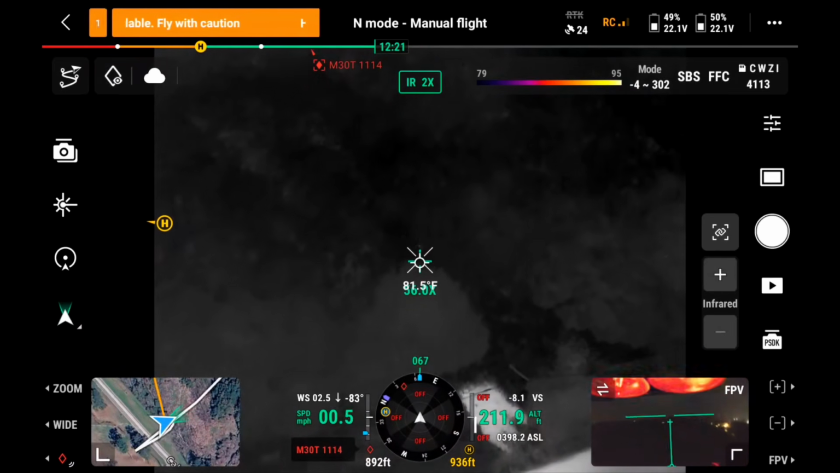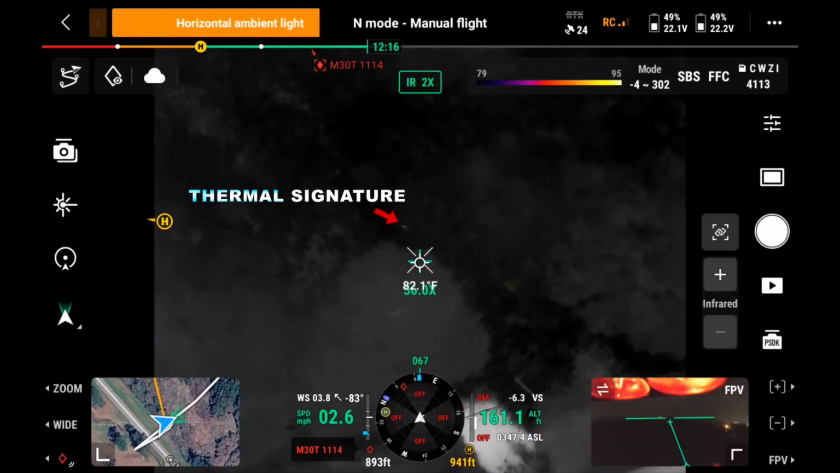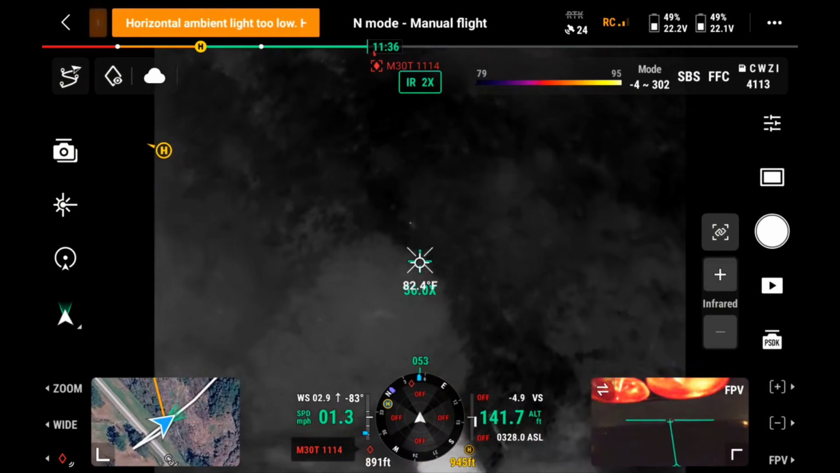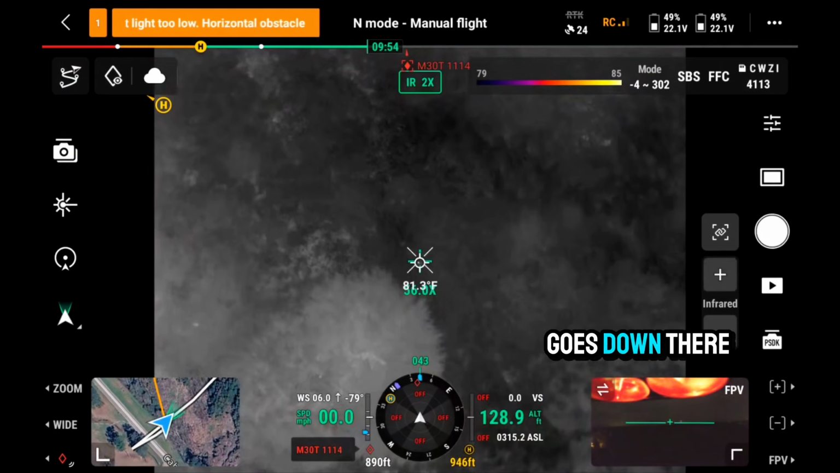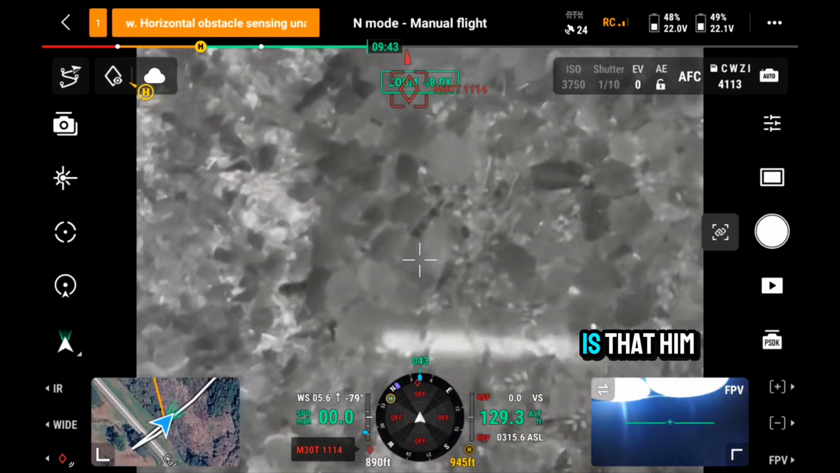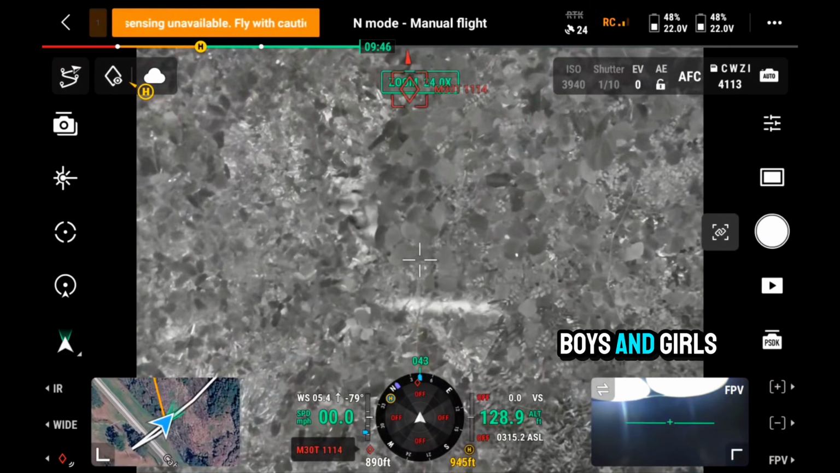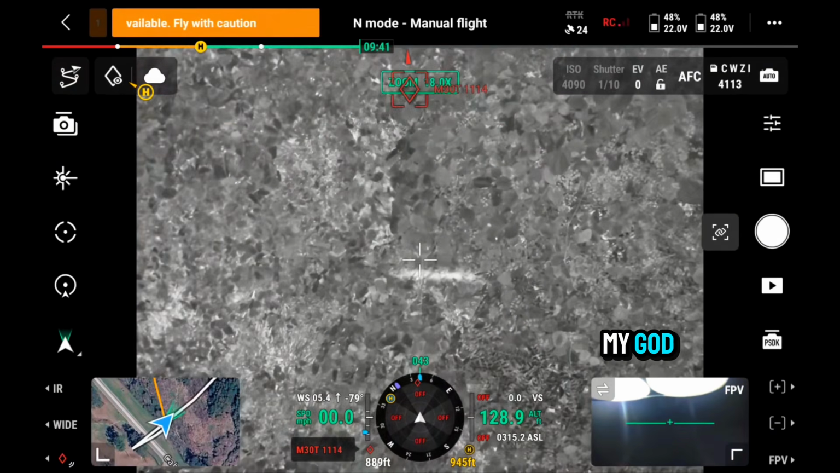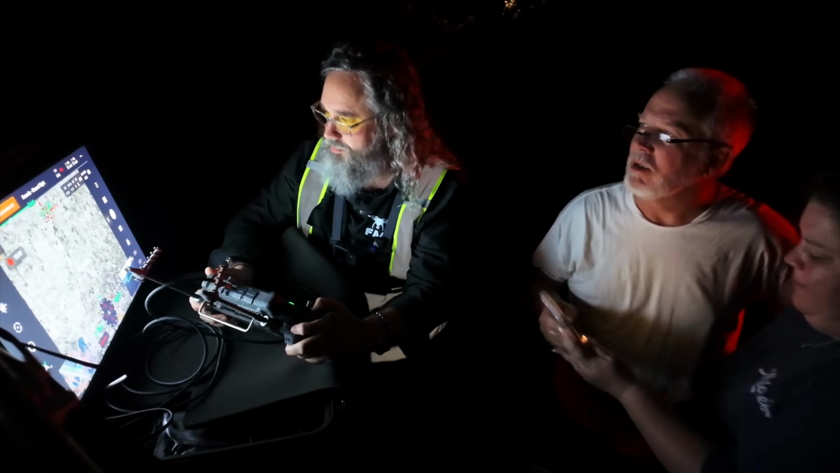Right there. Hang on. Tell her to hang on just a minute before she goes down there. Is that him? That's him. There he is, boys and girls. Oh my God. He's kind of stuck in the kudzu. Oh, baby, baby, baby. Right there.